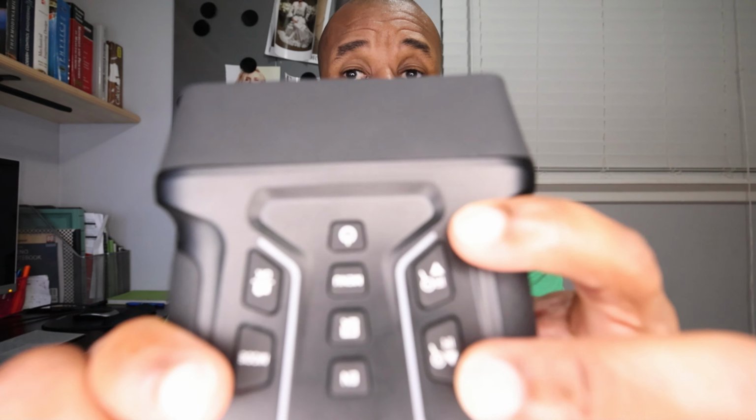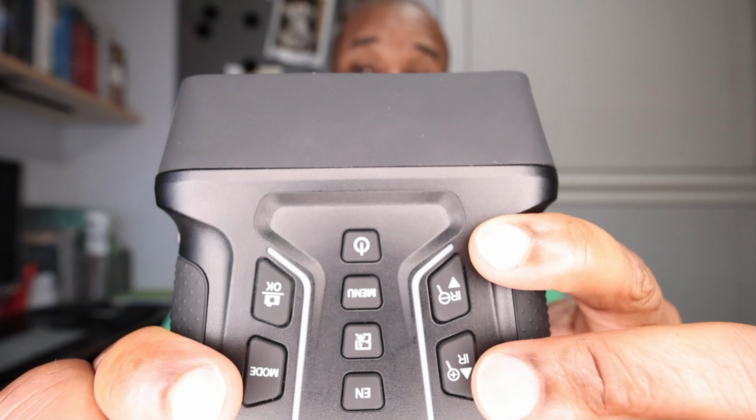You can see it has two lenses on the front. This one right here is the optical lens. This is the IR lens. The optical lens is supposed to have up to 8 times digital zoom and 10 times optical zoom. We'll talk about that a little later. But in terms of rotating, this is your optical zoom. And if you want to increase or zoom in or zoom out your IR, there are two buttons at the top, which is very simplistic in design.